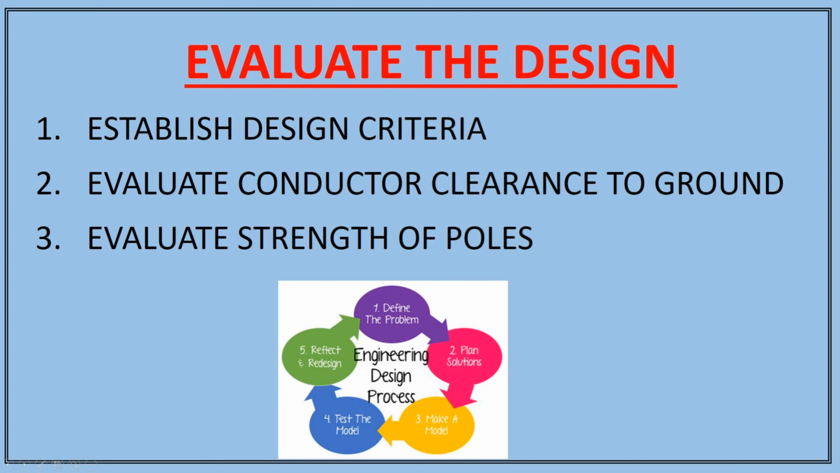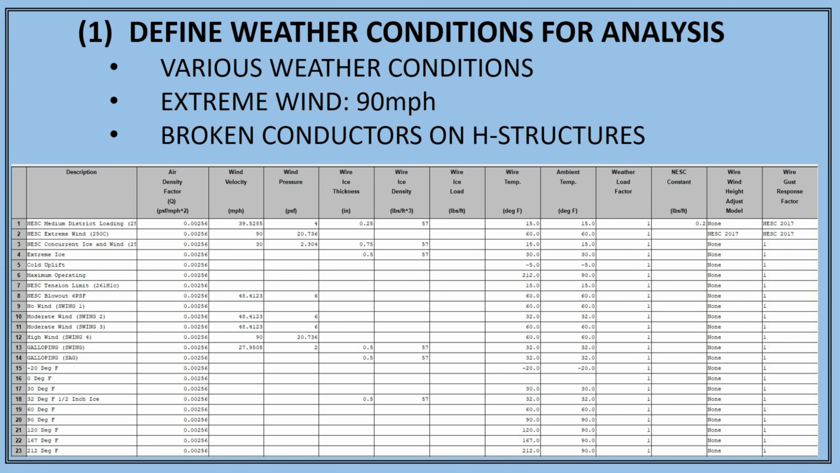Now it is time to evaluate the design. We do this by establishing our design criteria, evaluating conductor clearance to ground, and finally evaluating the strength of the poles. First, we define the weather conditions that we want the model analyzed under, defining the various weather conditions, which are unique to our particular part of the world, and defining extreme conditions such as 90-mile-per-hour winds,